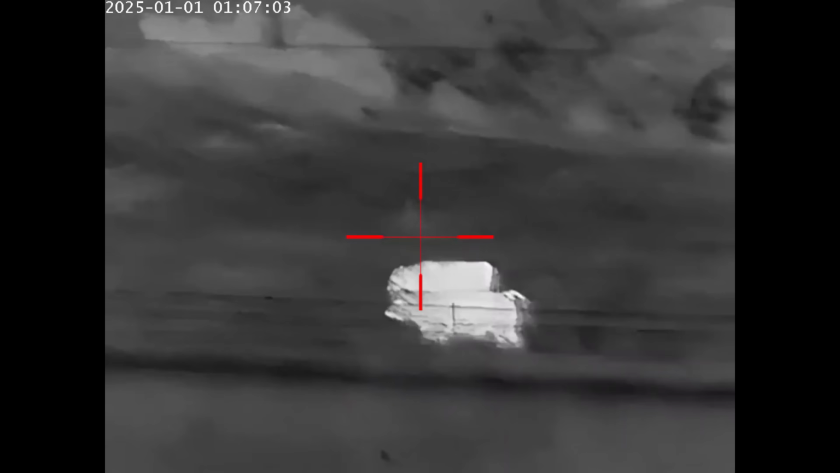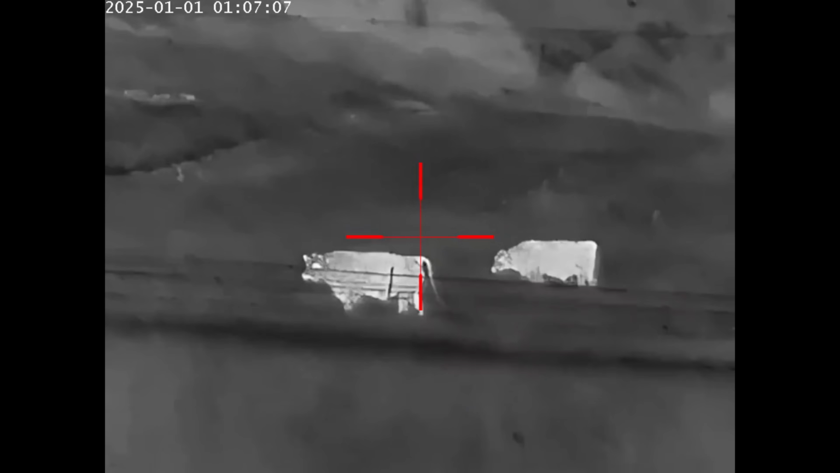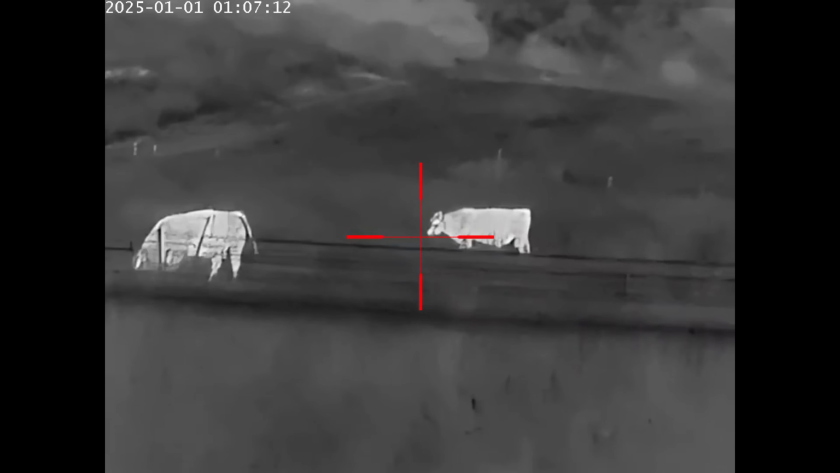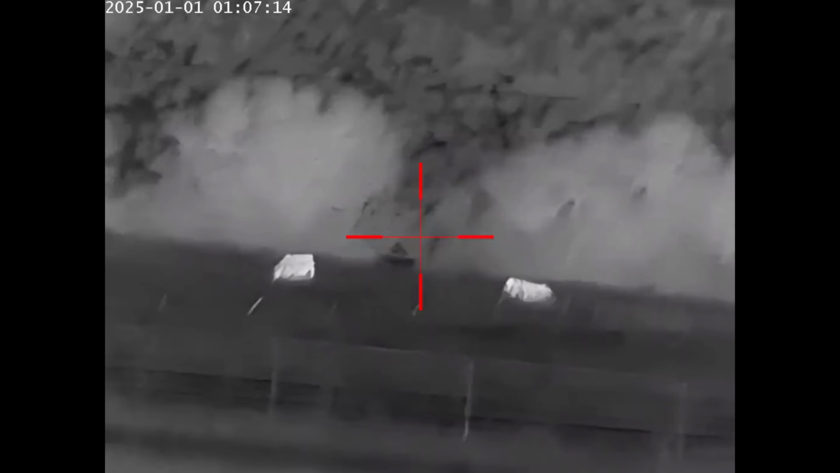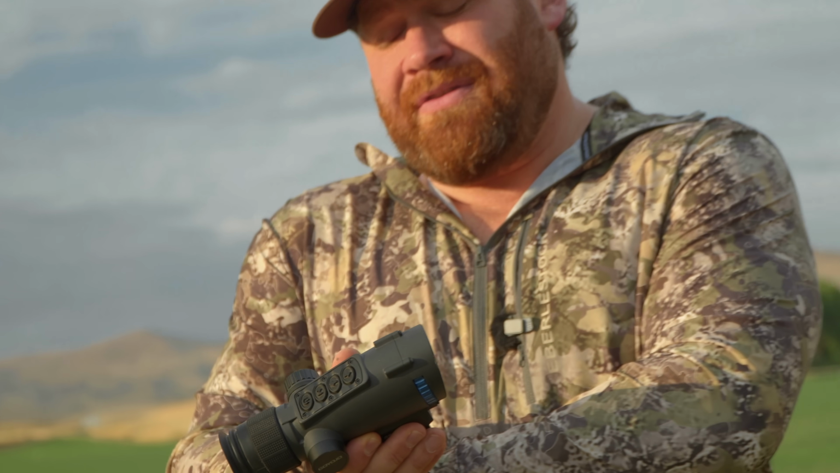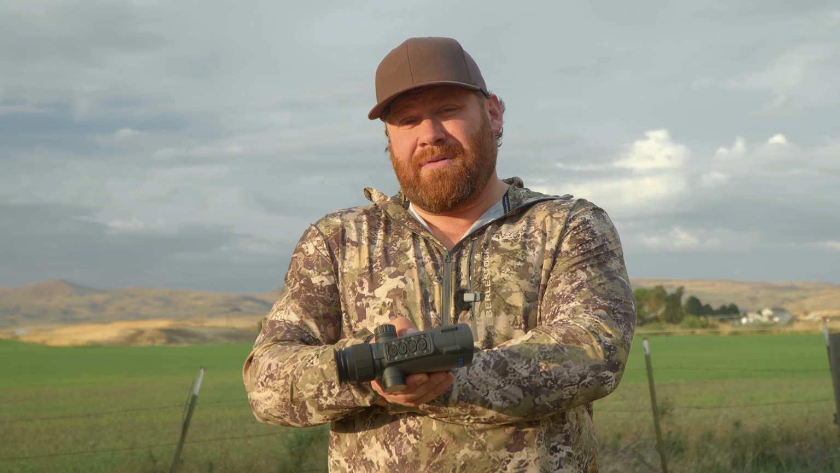So let's first of all start off by just telling you really quickly, this is a 384 sensor, so it's, you know, on the lower end. That's not bad, but it's a lower end. It's a 4x magnification. It's a 35 millimeter germanium objective. Your focus is right here. It's got, I believe, 7 color palettes in it. It's 12 micron. They're claiming that it's a NETD of 25 millikelvin, which, if that's true, is actually really pretty good for a cheap, inexpensive thermal.